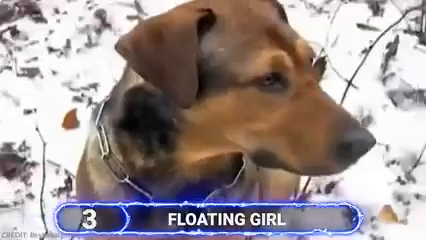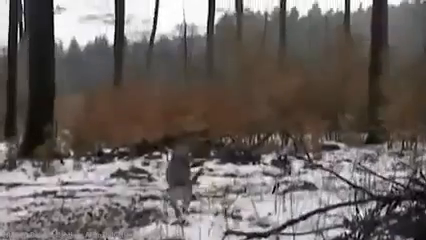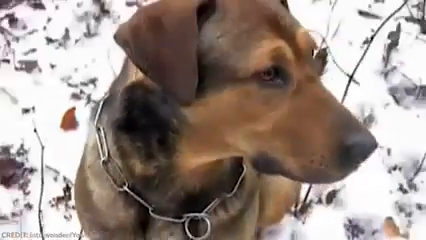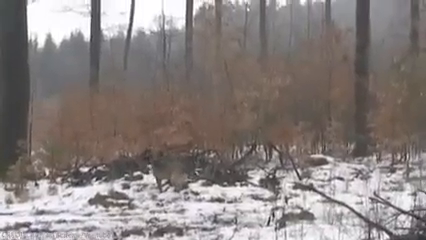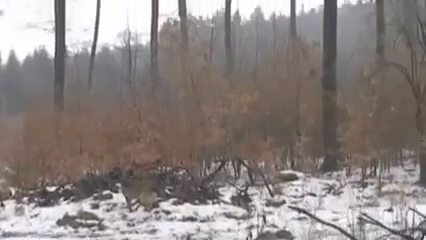Number 3. Floating girl. In this video taken way back in 2009, a Russian man was just walking his dog named Tarzan. Everything was quite normal in the beginning, the dog being quite happy about being out in the woods with lots of land to explore, and the owner trying to calm his dog down and make him come back to him. However, something mysterious and crazy happened just before the video ended.